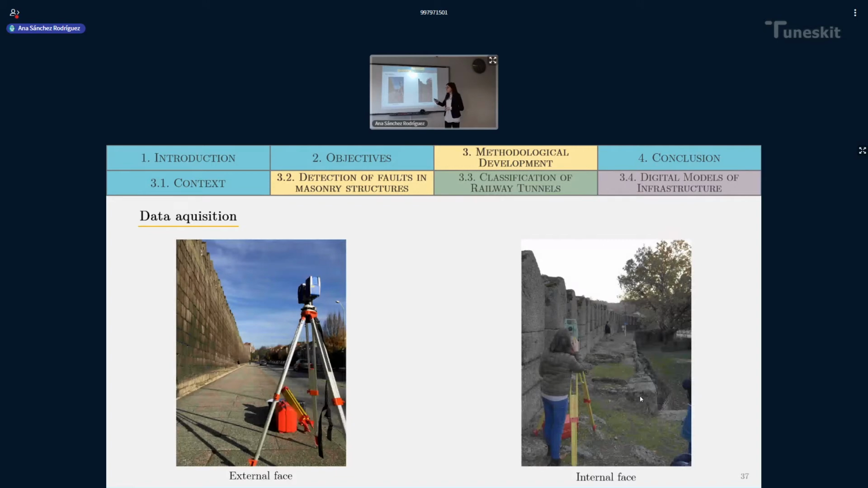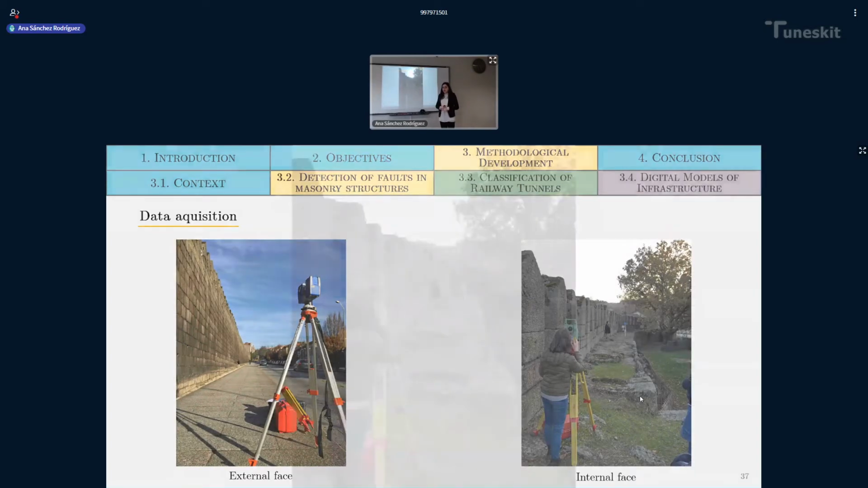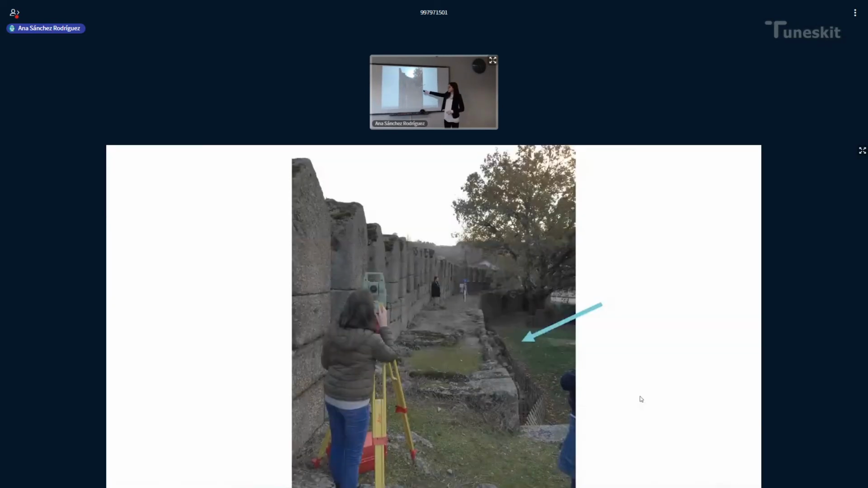This survey was performed using a terrestrial laser scanning system, and in this image you can see that we have a difference in height in the internal face of the wall. This is important when obtaining the results.